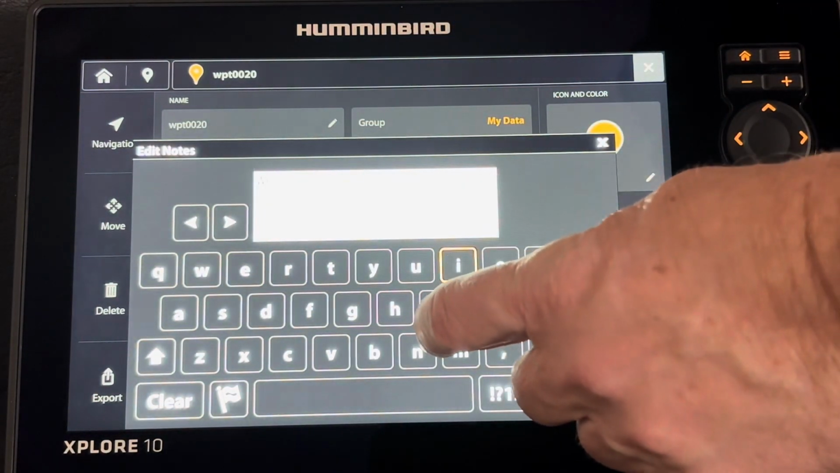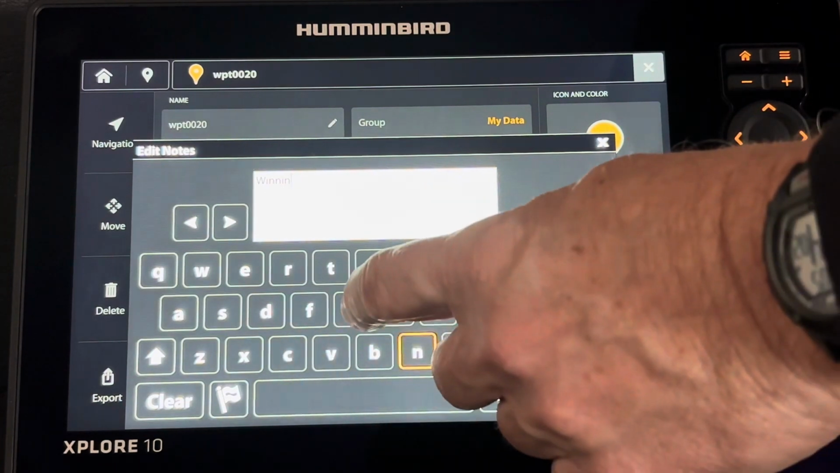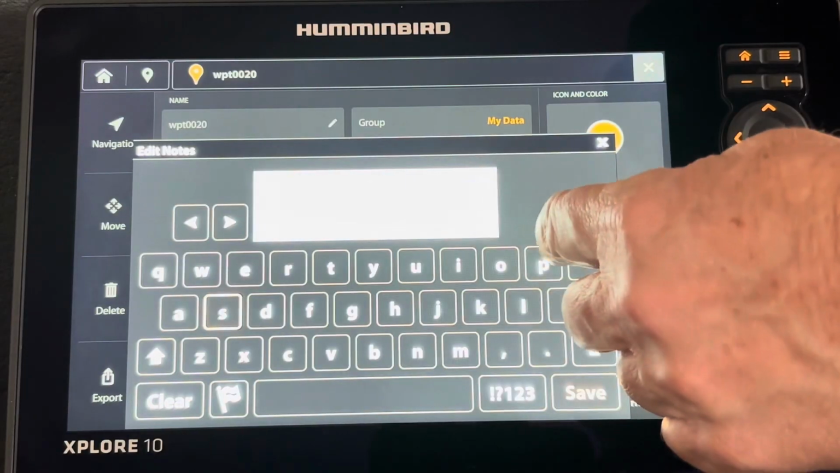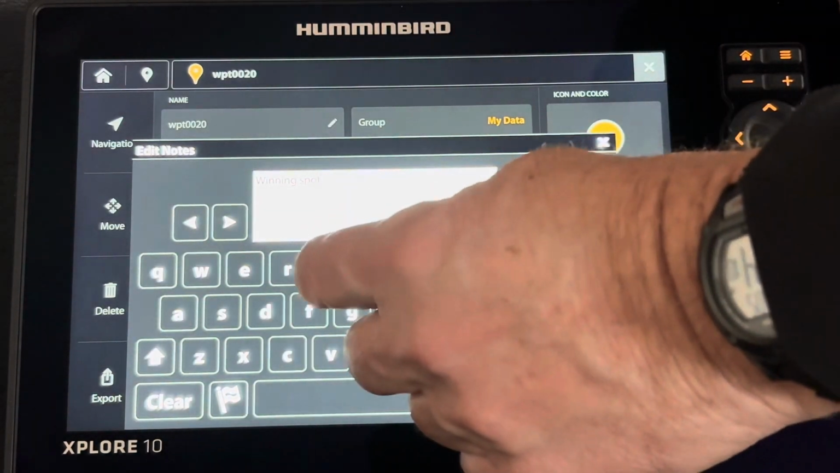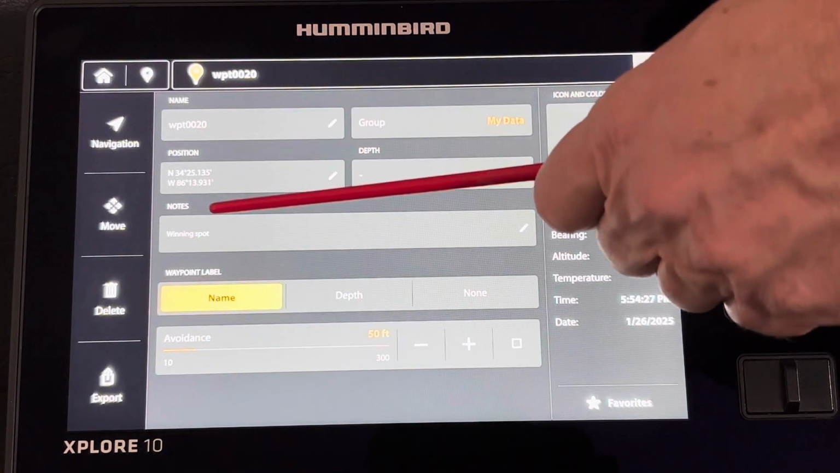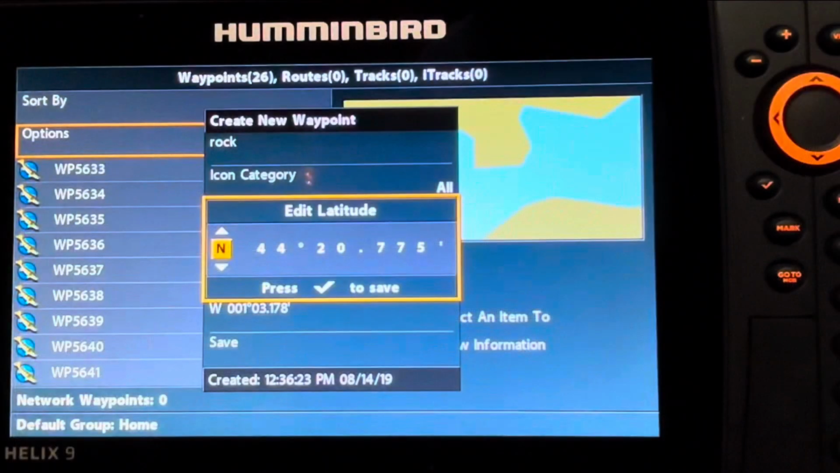I just type in the letters that I want, and I just continue on and finish it off, and then just hit save. And now you can see that the winning spot has been recorded in the notes.